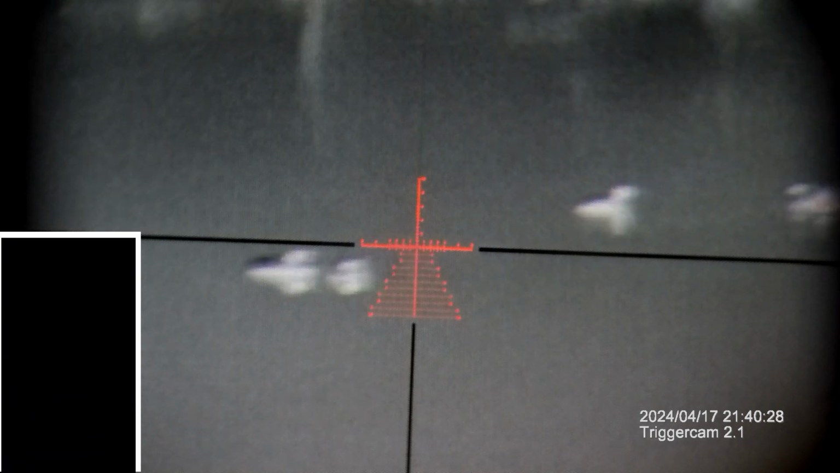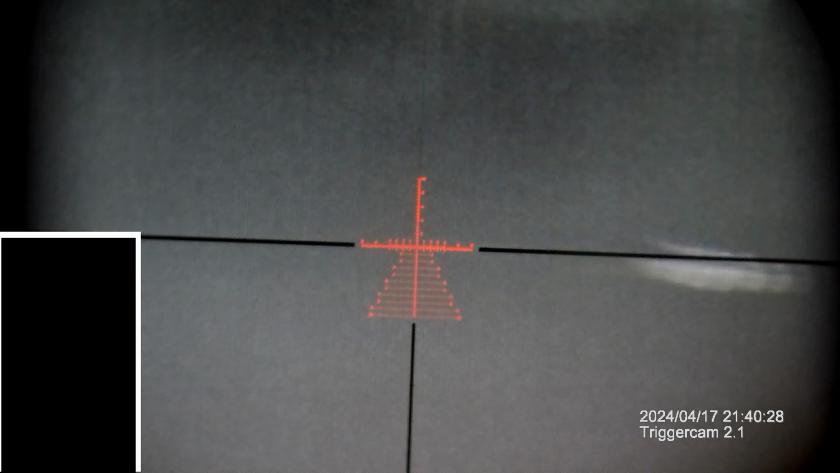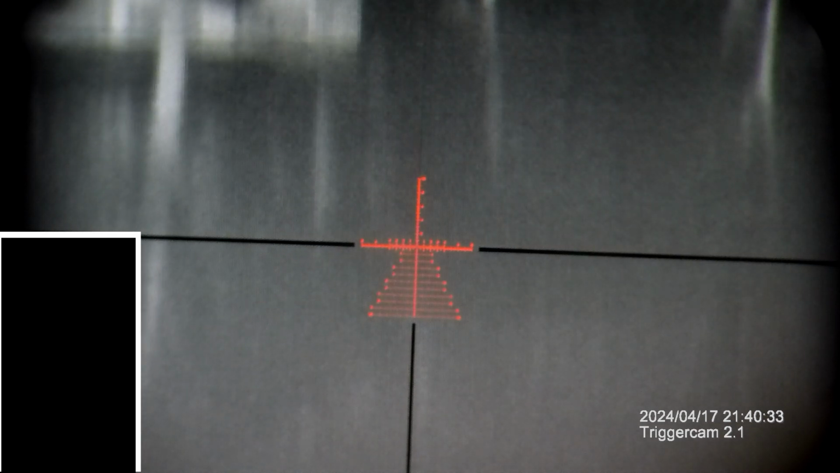So I had to bust out a flashlight to navigate through those little woods back there to get across that janky bridge to get up to this lake. But that's what we're working with.